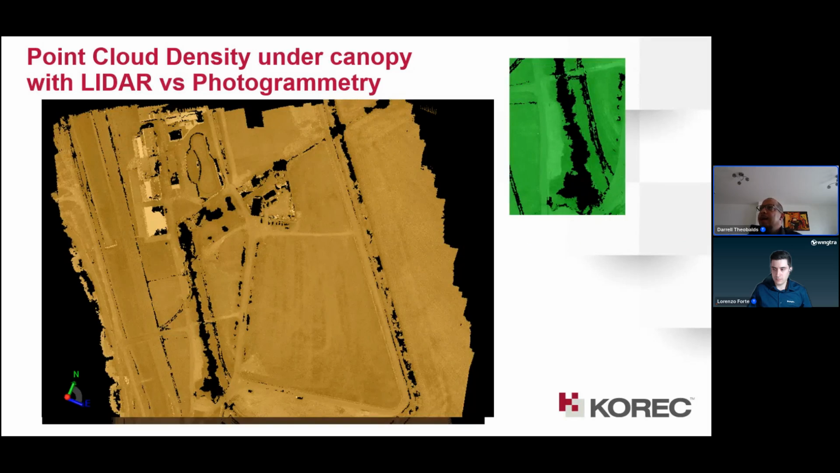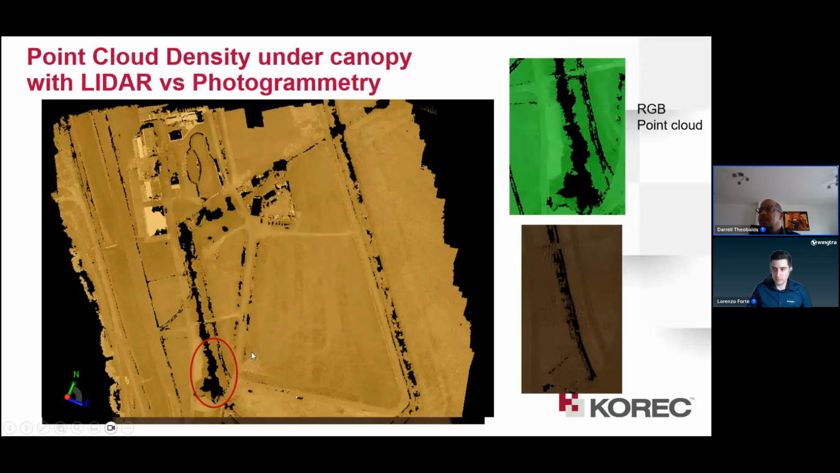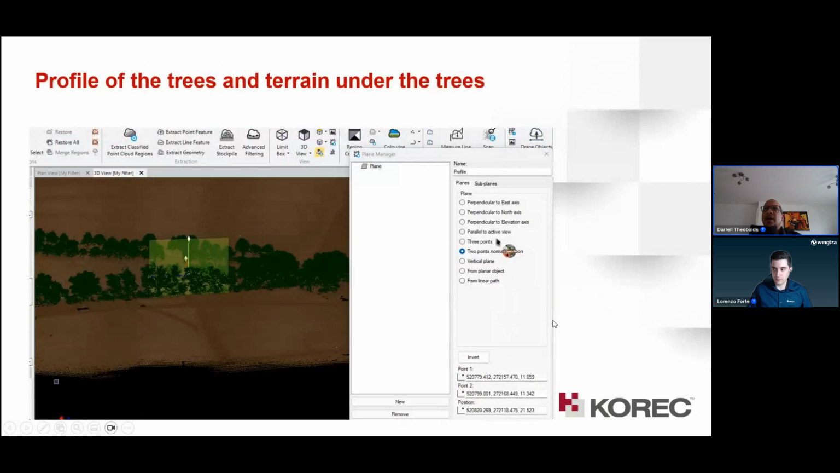There you go. Also, here's an example. If you look at this area here, this is the Lidar image, and you can see it's very good. Another point, I also did a profile through the trees to see exactly what this means and how it compares along the line of the heavy canopy area.